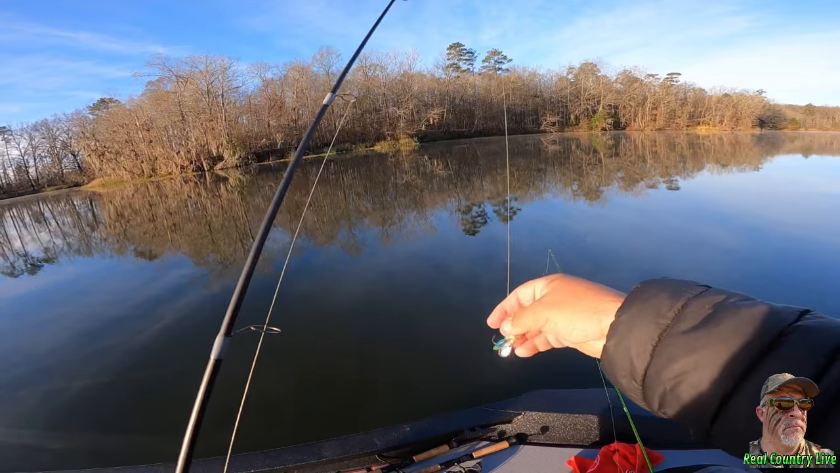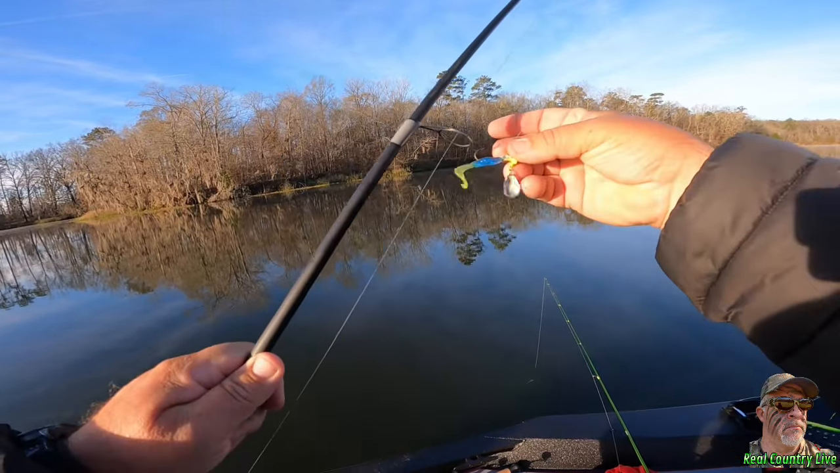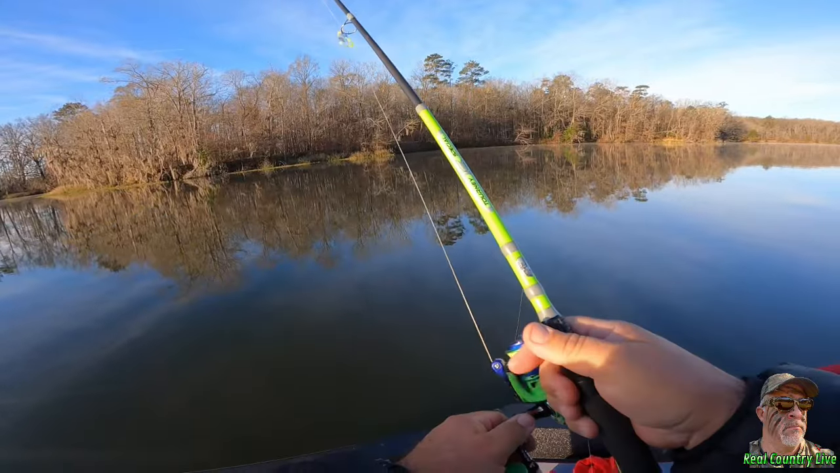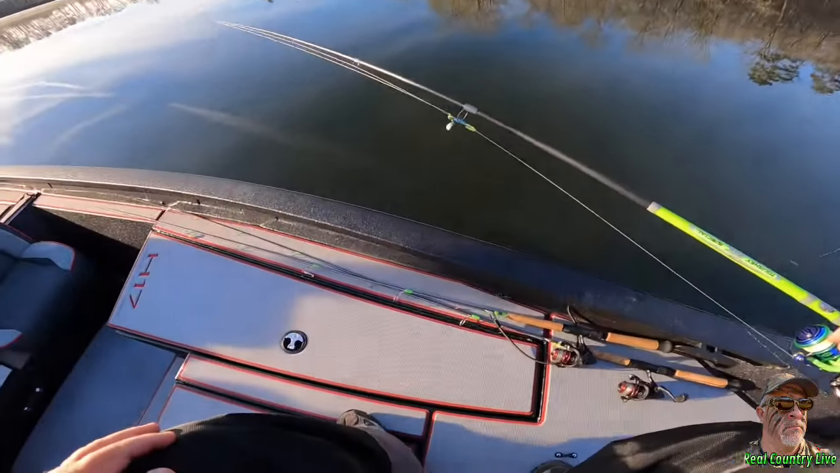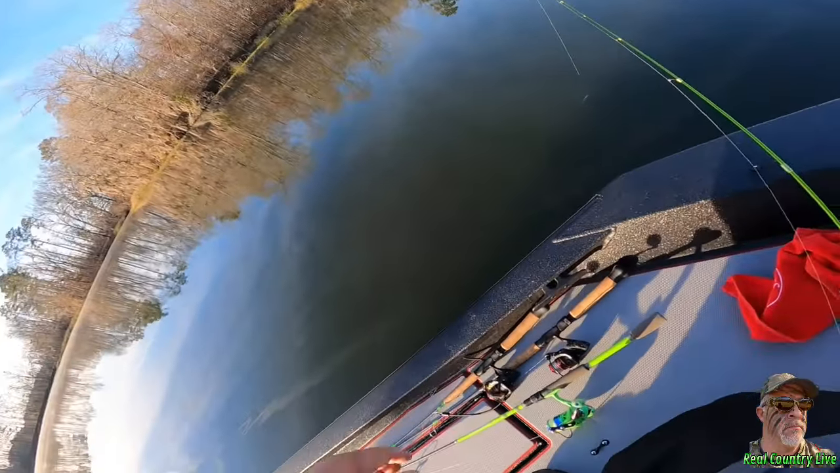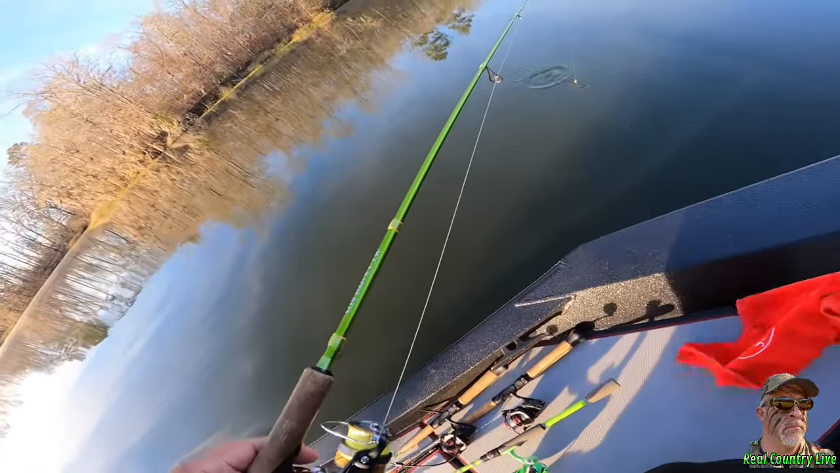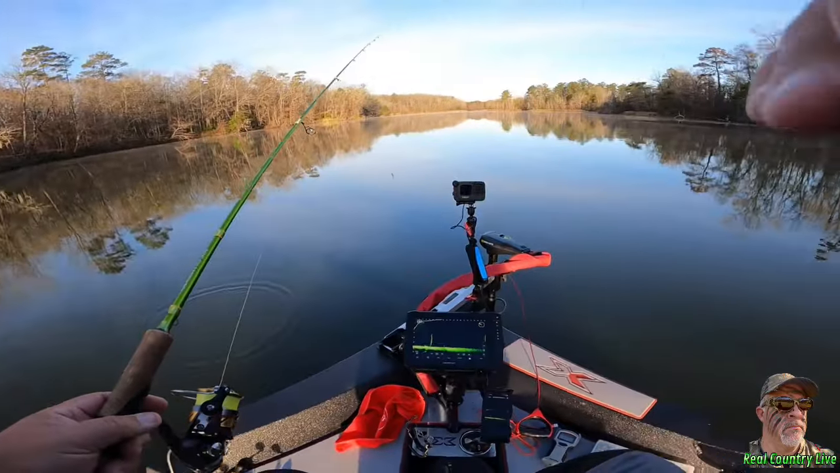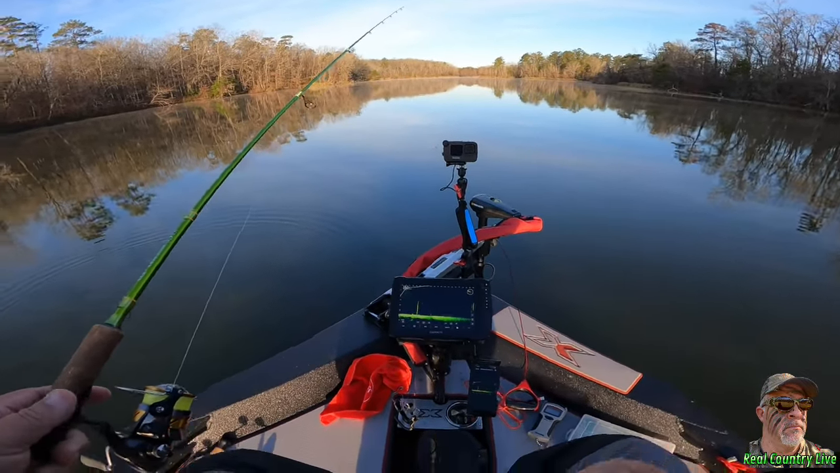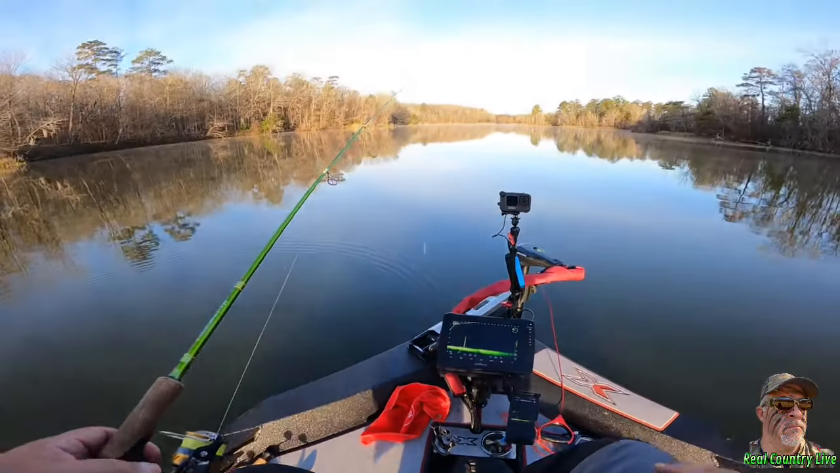At the end of the day, when I get through, these are my two go-to baits for these big crappie down here. Now I will use a double rig jig. I got a couple of double rig jigs tied on, but the ones that have been working really well for me are the paddle tail and the underspin. I'm just sticking with them. You don't want to fix what ain't broke.